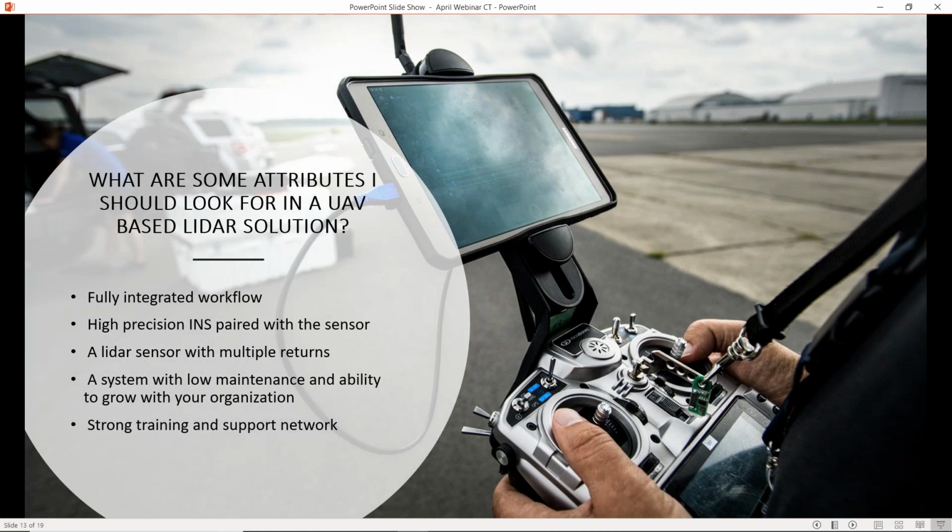Another huge proponent of searching for a solution is a sensor with multiple returns. So in most cases, you want to be able to penetrate through vegetation with LiDAR. If you just have one return, you're not going to give yourself a lot of opportunities to actually penetrate through the canopy. So a minimum of 3 is a good place to start looking at when you are using a solution of this case.